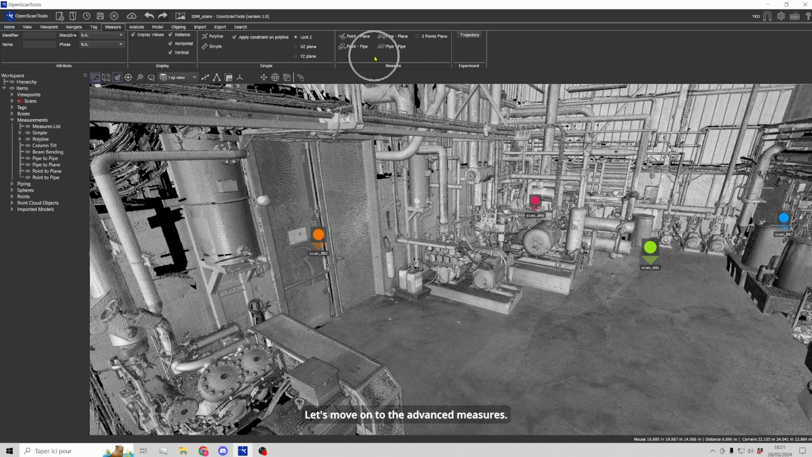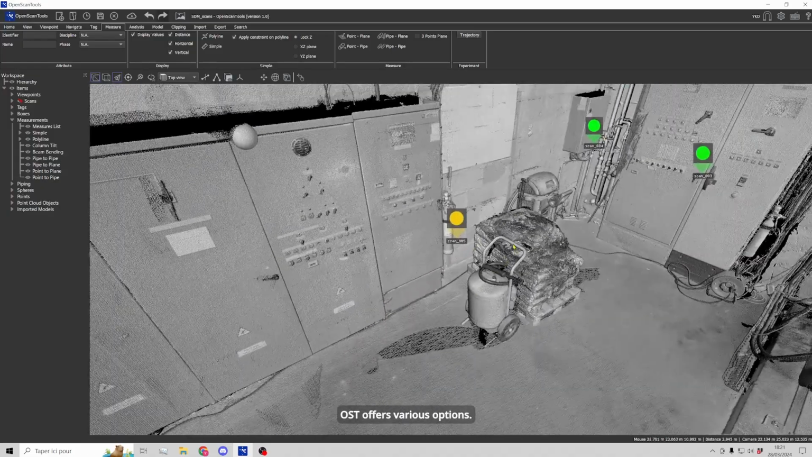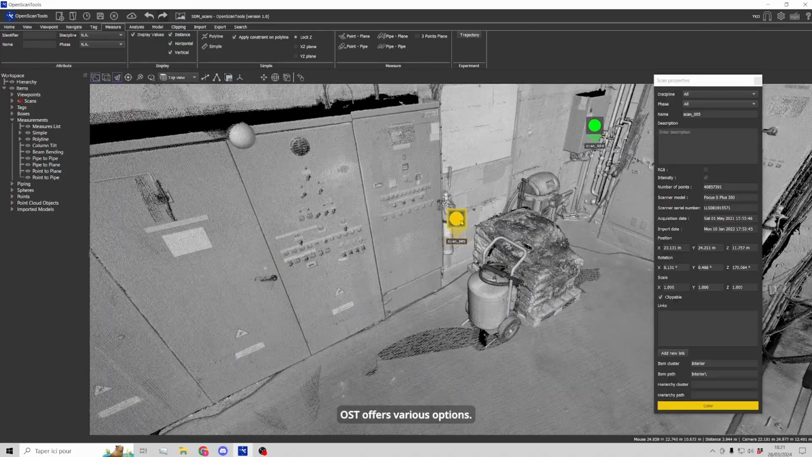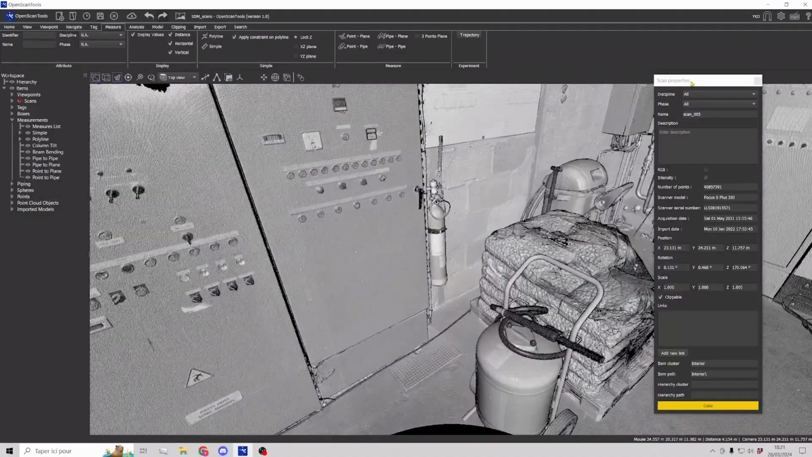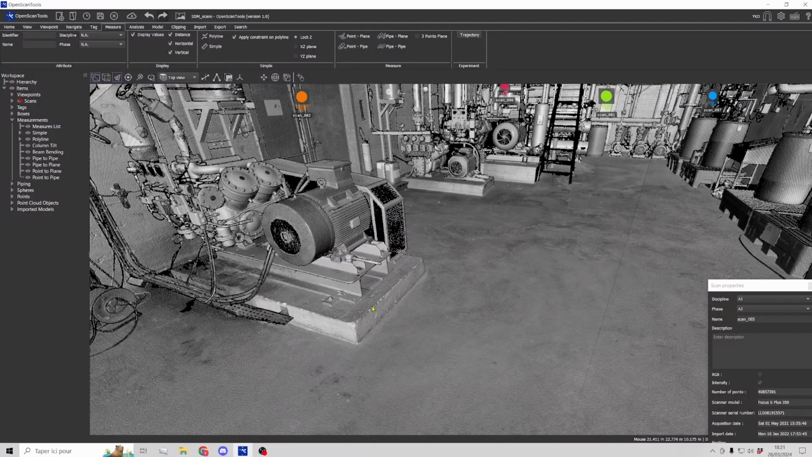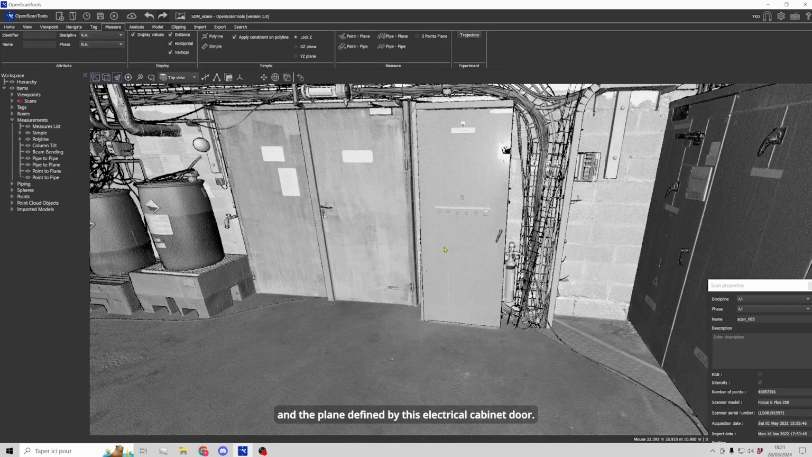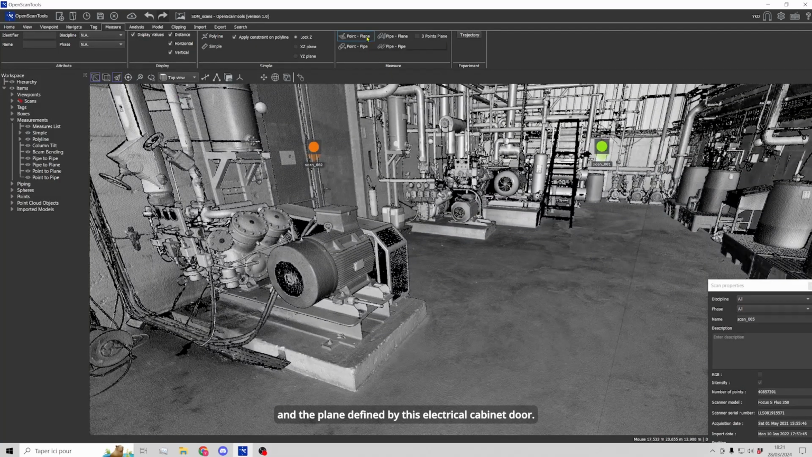Let's move on to the advanced measures. It is often useful to measure perpendicular to wall or pipe centers. OpenScanTools offers various options. Let's start with the point-to-plane measurement. We'll take a measurement between a point on this concrete slab and the plane defined by this electrical cabinet door.